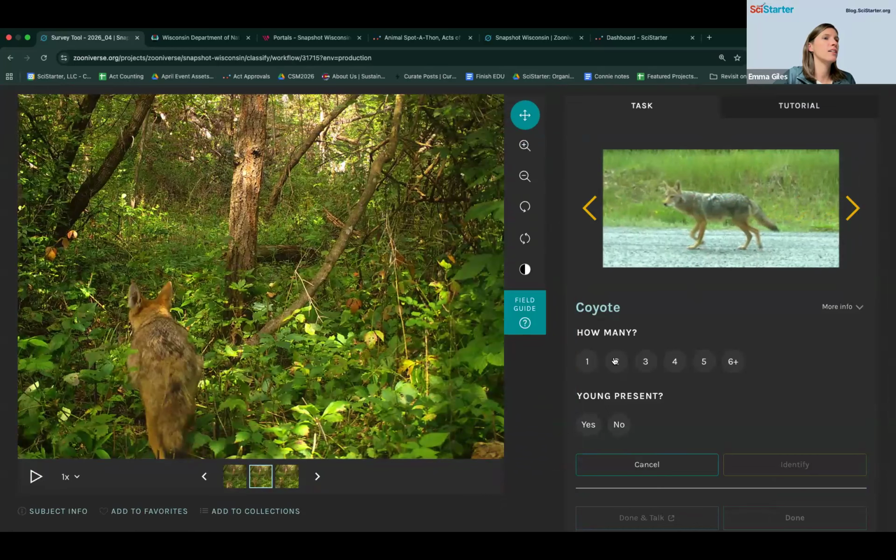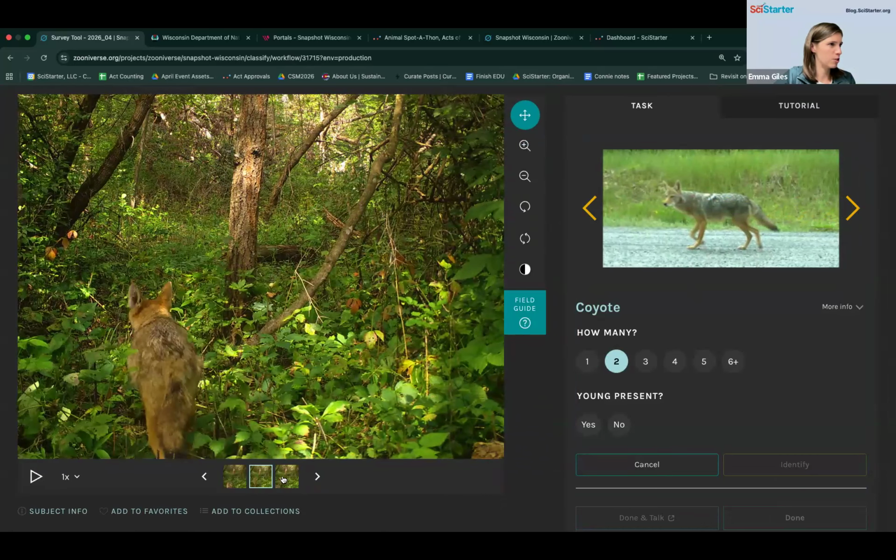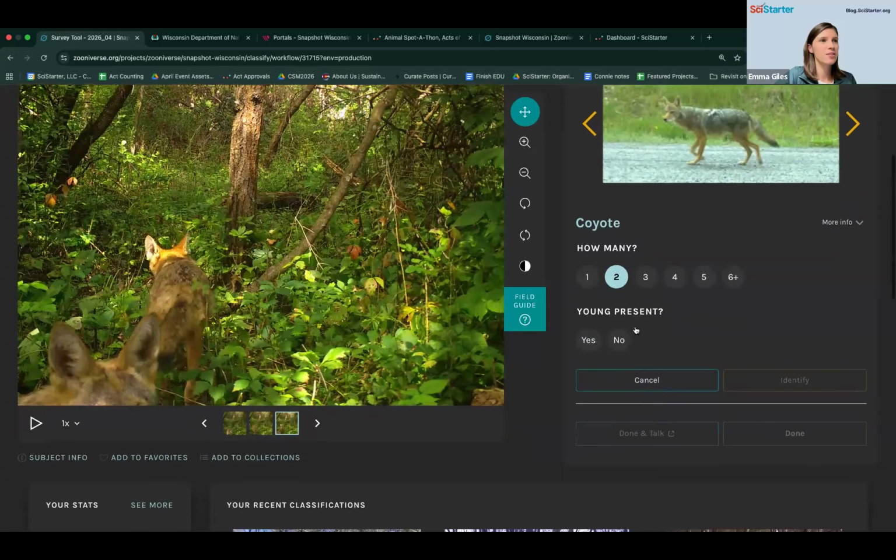Oh, that's definitely a fox. Ooh, there's two of them. Yeah, this one's checking out the camera, it looks like, or at least suspicious about the camera. They're so cute. No, I think that's an adult.